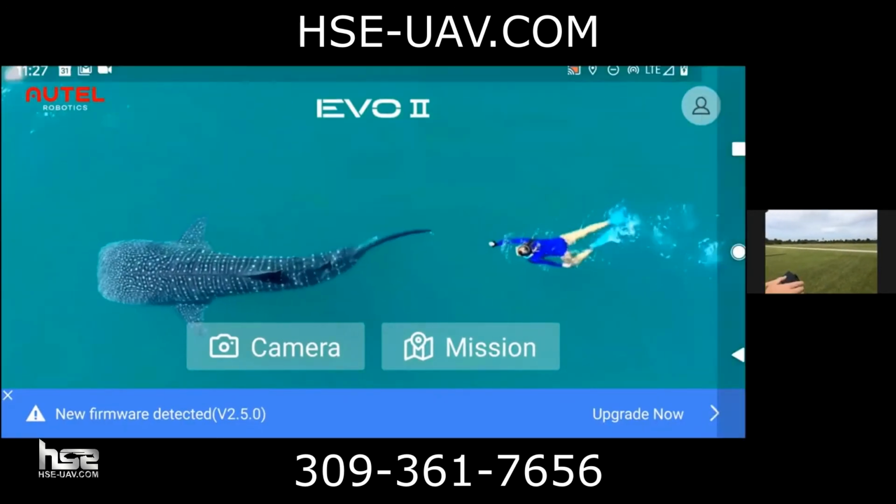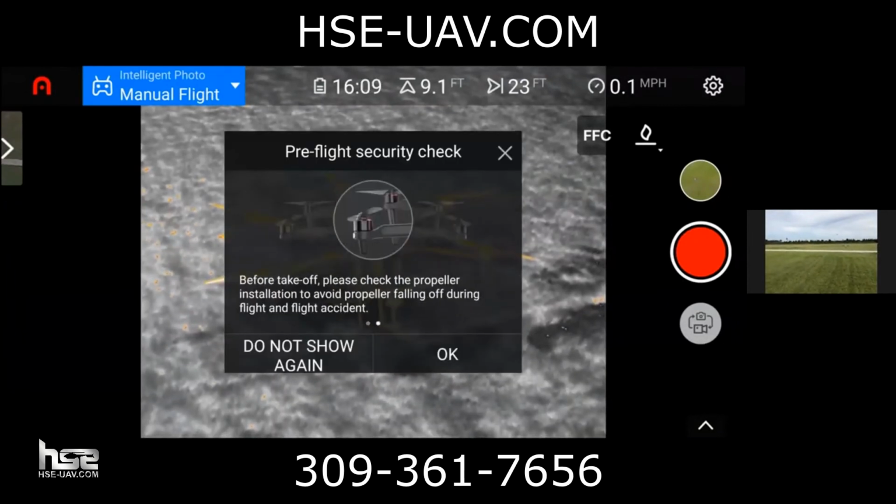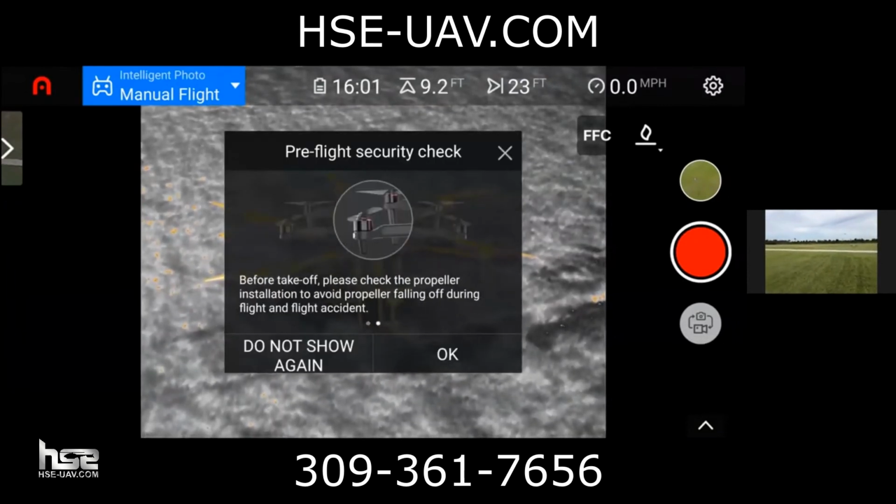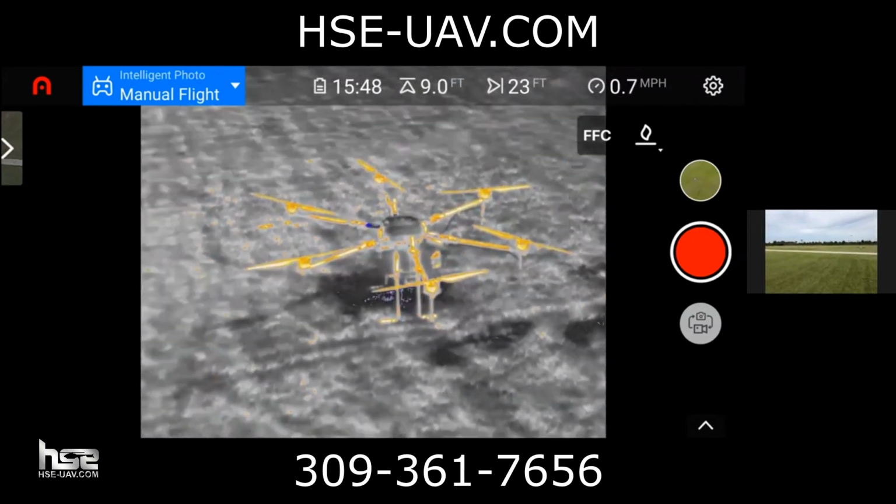Awesome. Go back to the camera mode here, and we're still here. You can see it actually, because I closed out of it, it actually has a pre-flight check built into it too. So there it is. Bring it in and land it.